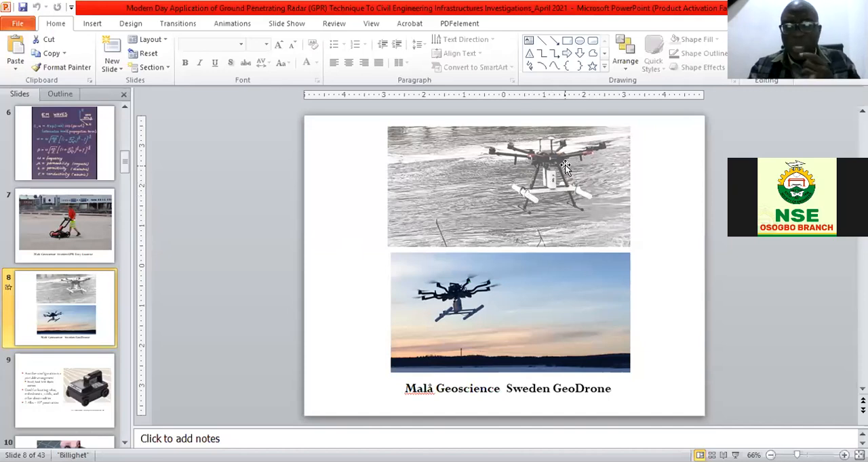And this is the drone. It will fly. I will show you the example. It will fly over the place, and you can immediately image. And also for bathymetry. So I can go ahead.